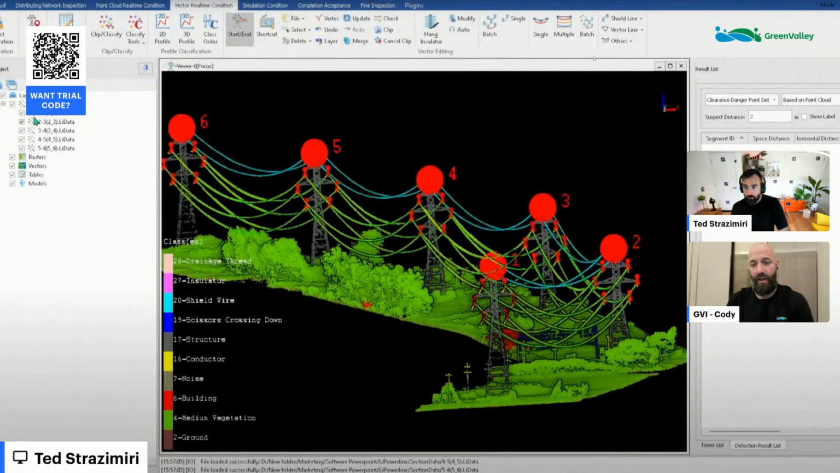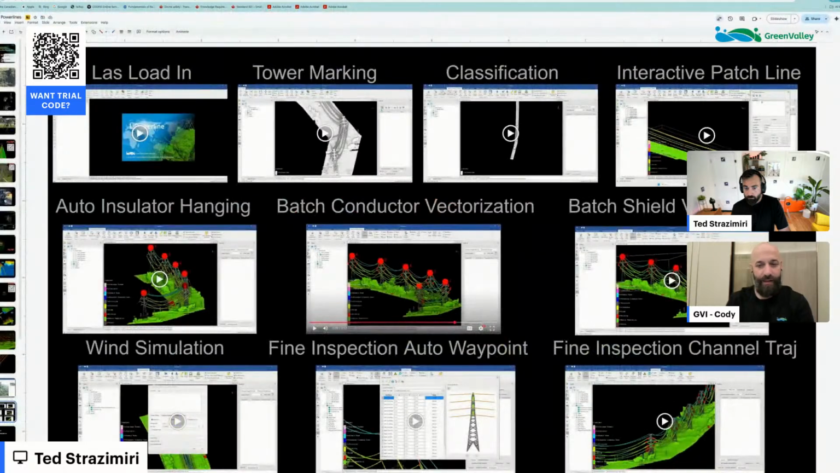As you can see at the top, there are several different vectorization features: single, multiple, batch, the shield line and vector line as well. So there is much more to the software than we'll be able to highlight in this webinar, but the key functionality is the autonomous side of making the job much easier for the users.